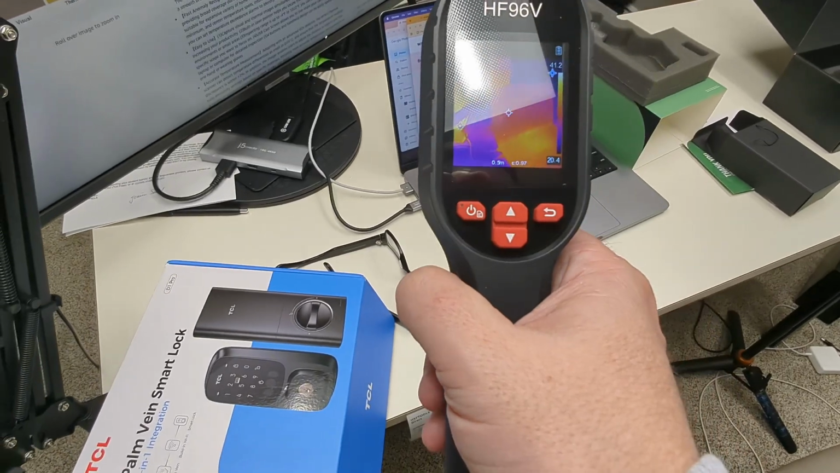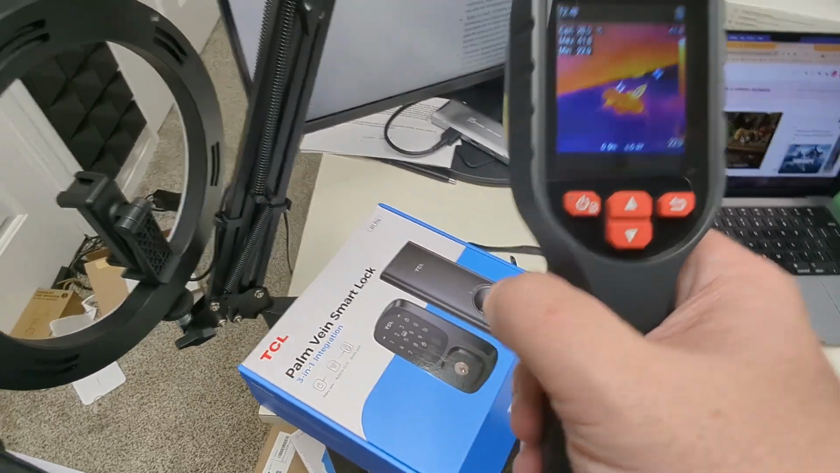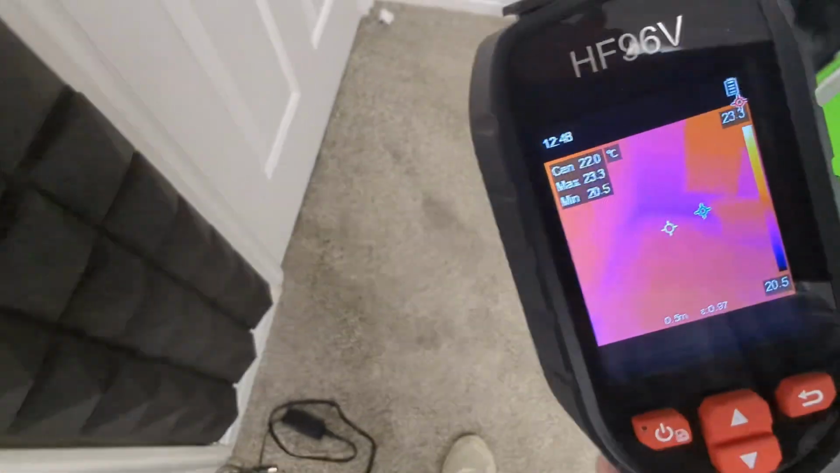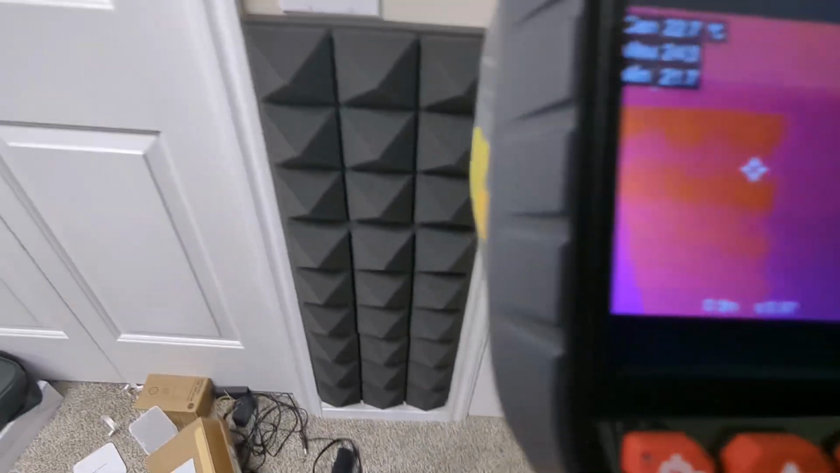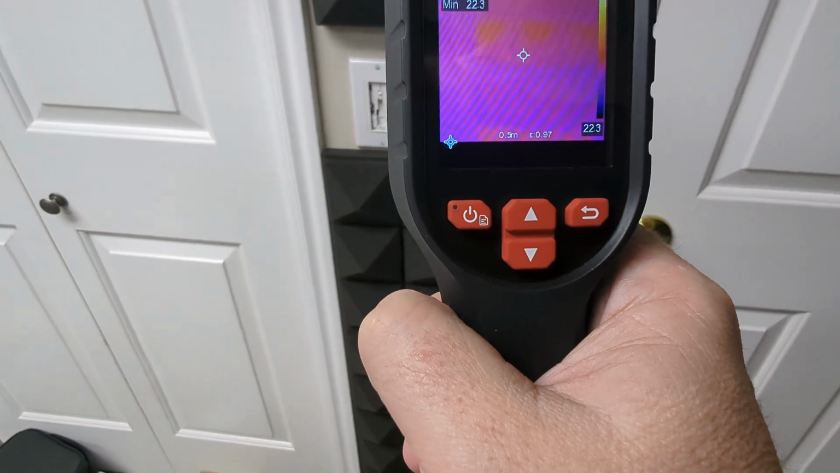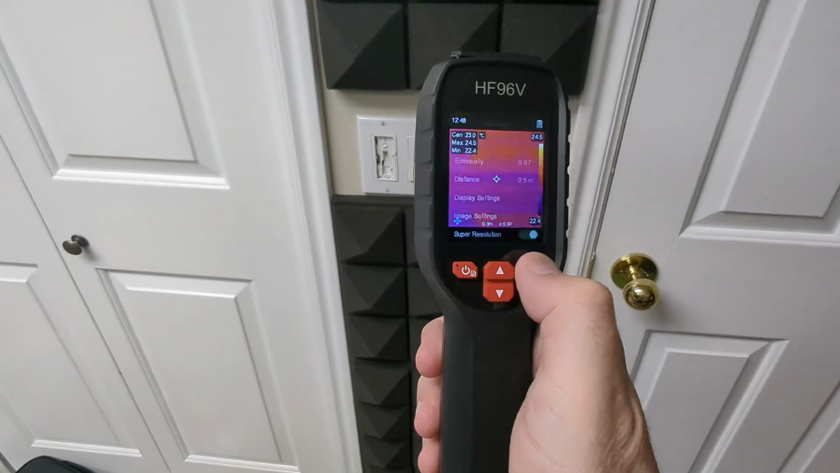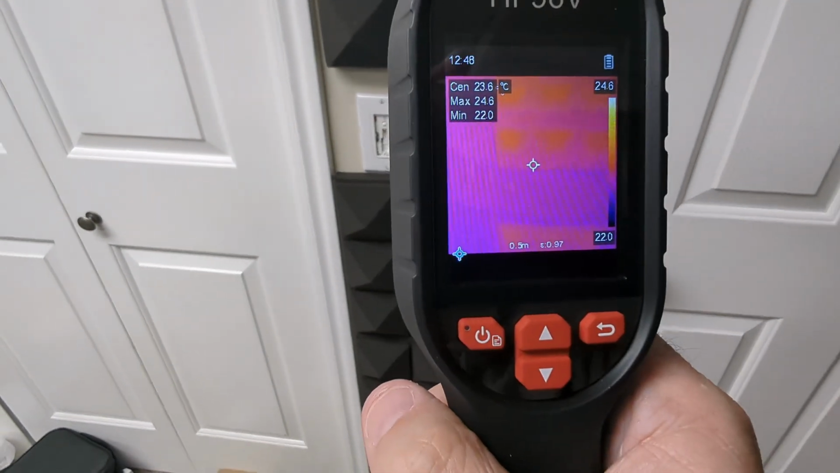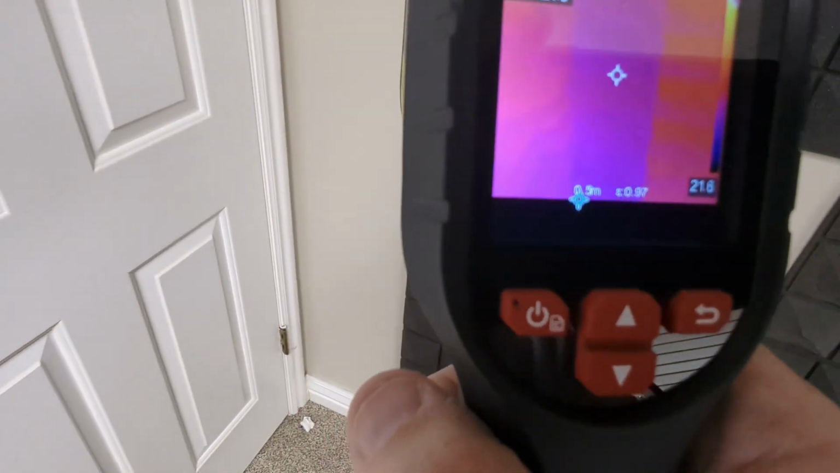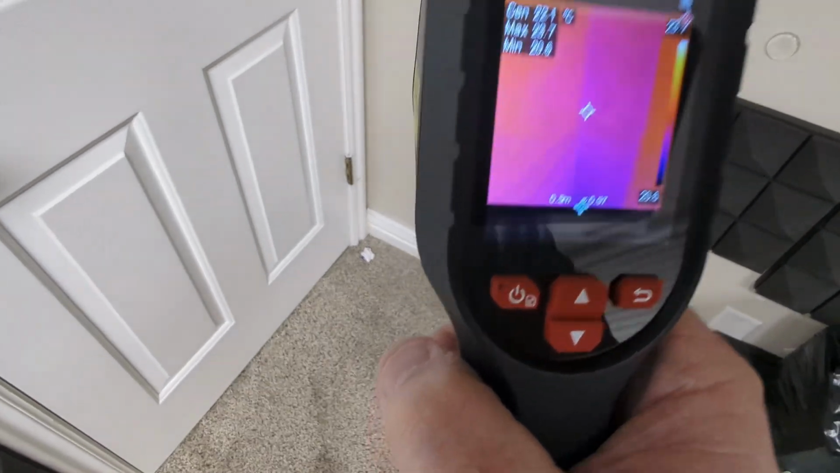Again, looking at my computer, you can see my power plug is running a little bit hot. As we come over here, you can see the door. We're going up to the wall. There's the light switch right there. Pull this back a little bit so you can see. There's a light switch right there as we get closer to the door. Pretty good. All right, we've got this corner right here. So we go down a little bit lower. You can see right there.